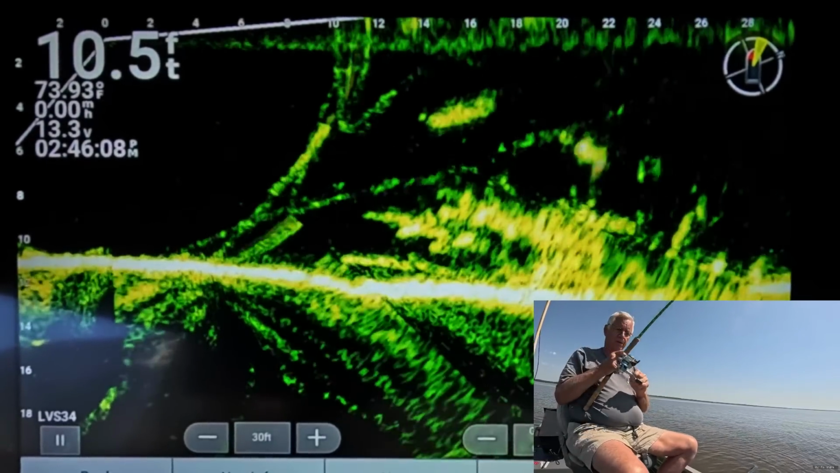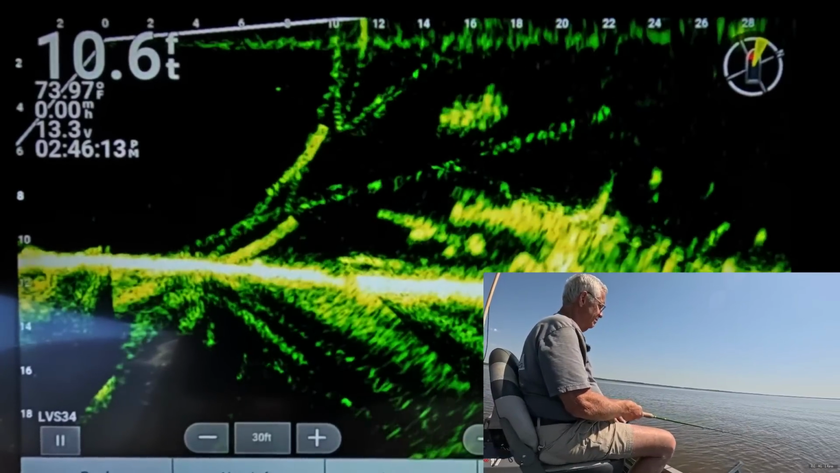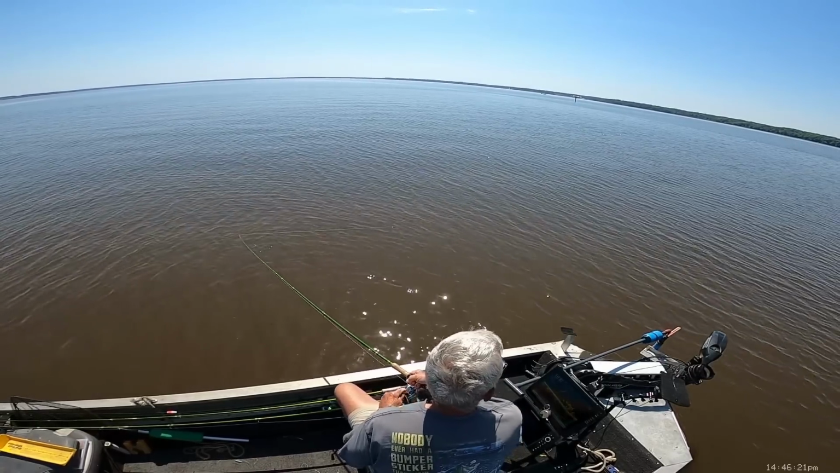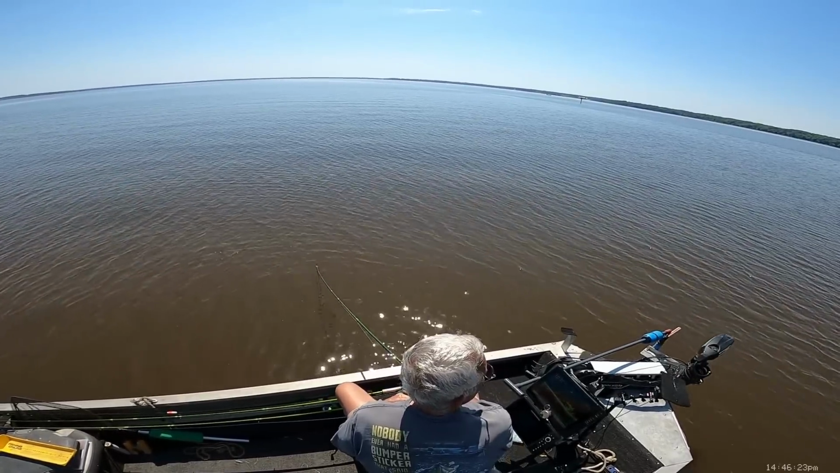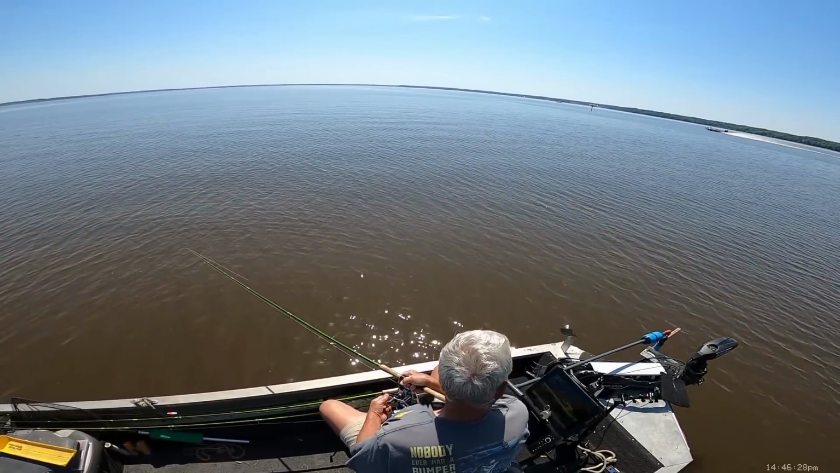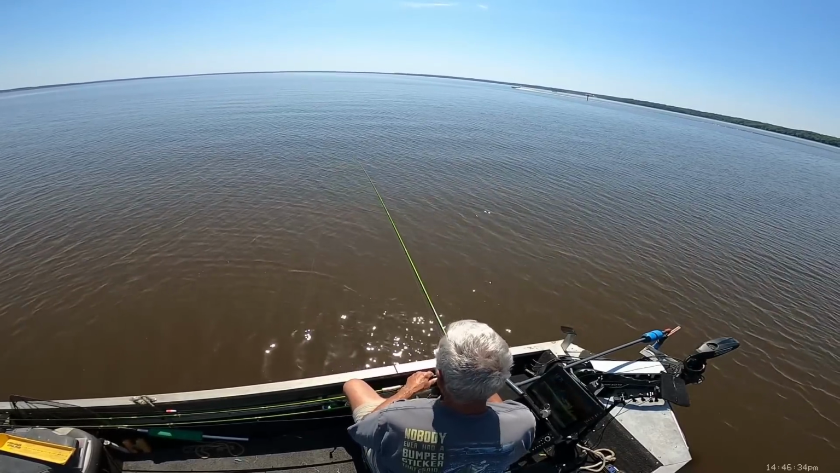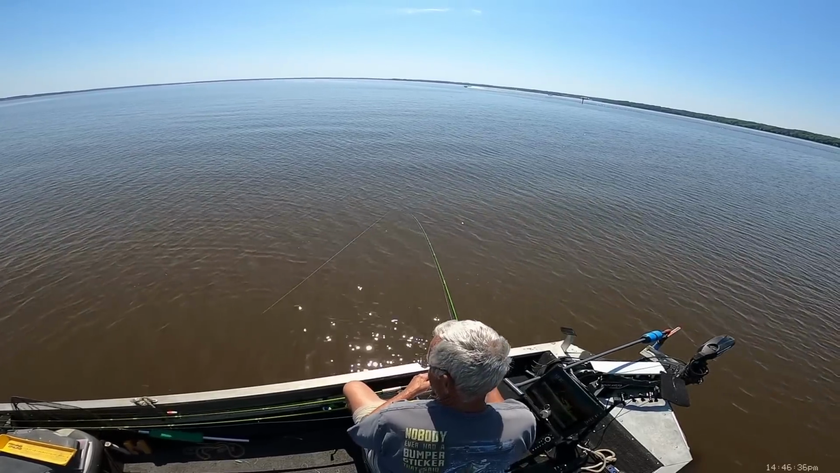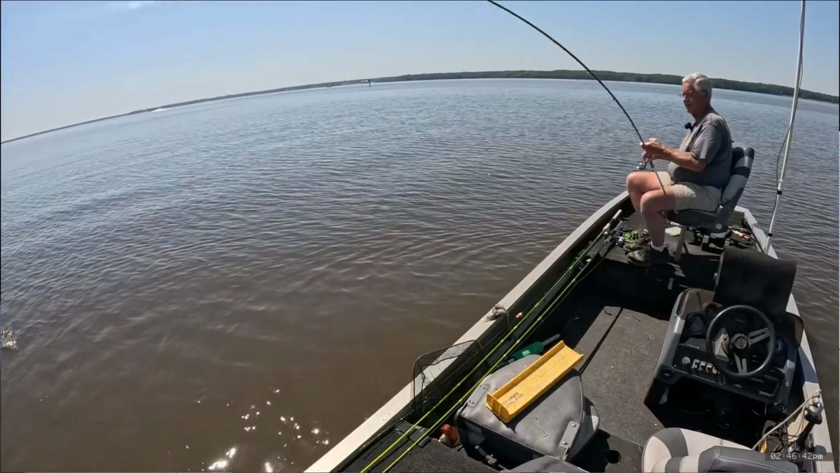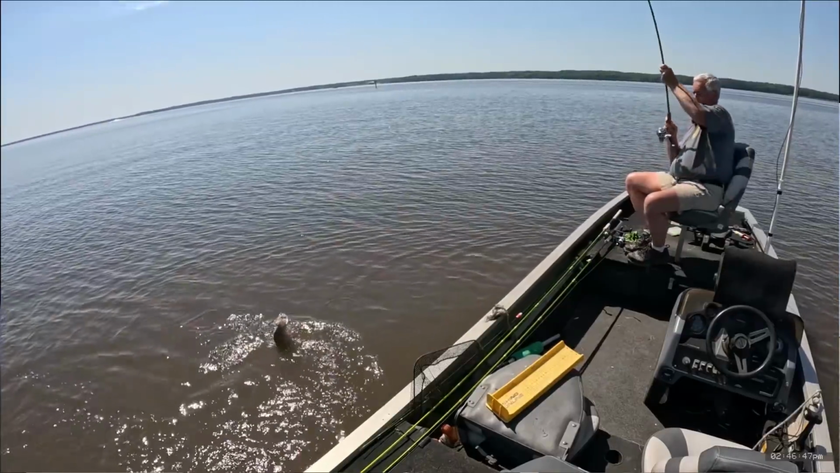Oh, he's good. Lord, that sucker came out like a jet rocket, didn't he? I don't even know where that fish is, man. He's way down there, ain't he? There he is right there. Oh, the jig's hanging out of his mouth too. That ain't good. Well, he didn't throw it right there, but he didn't. Come on in here, big boy.